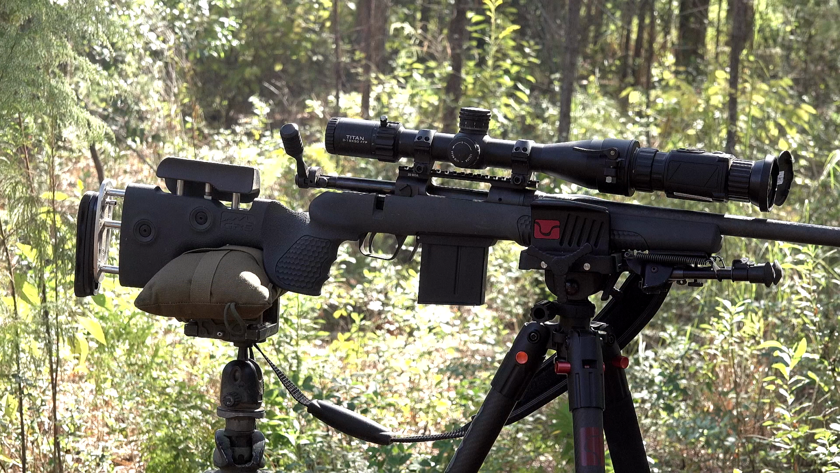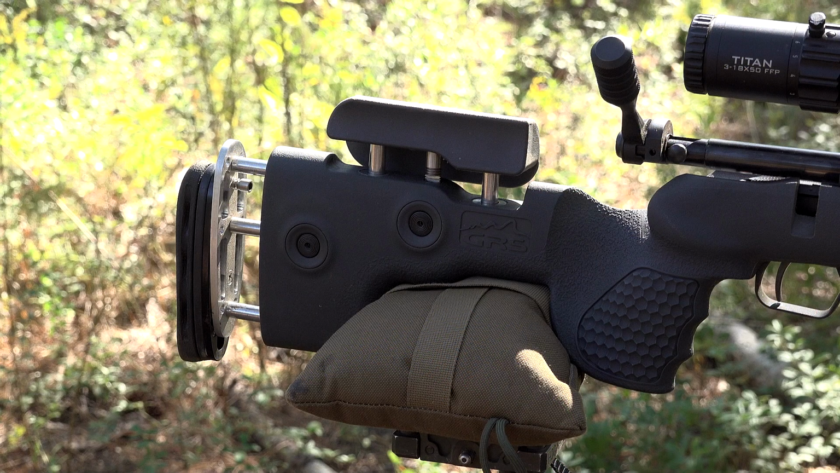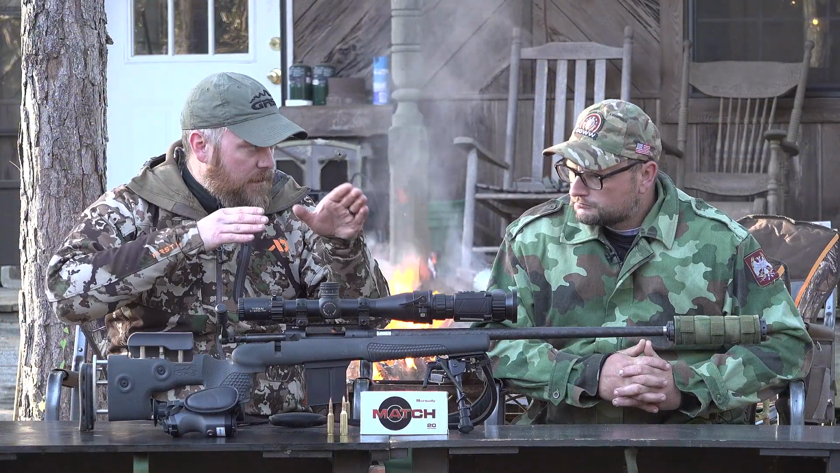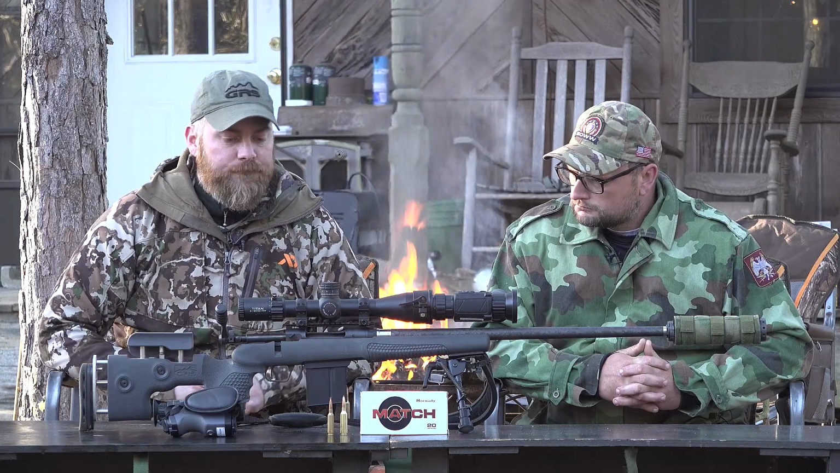What we're using here is the GRS Fenris. You can see that on grsriflestocks.com. It has all the adjustments you need. There's a cheek riser, there's a length of pull, all that kind of stuff. So it takes all the play out of the shooting position. When you cradle that rifle, it fits you, so you're immediately in the crosshair. It makes you shoot fast.